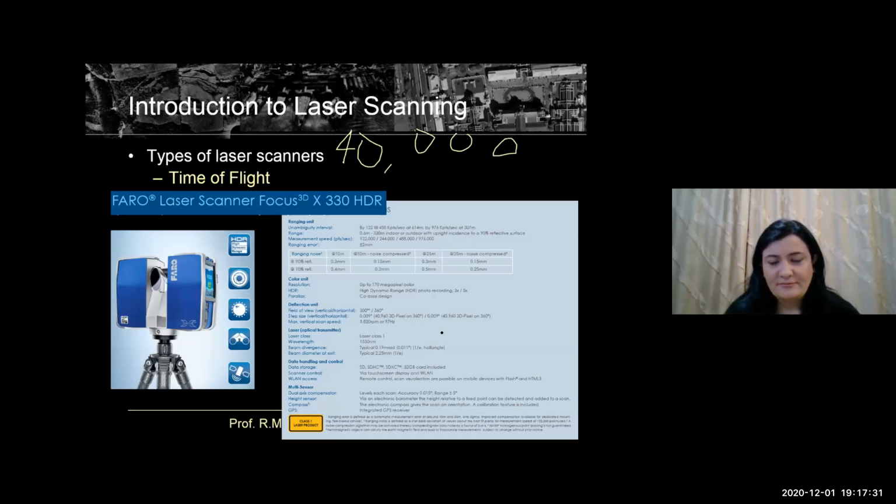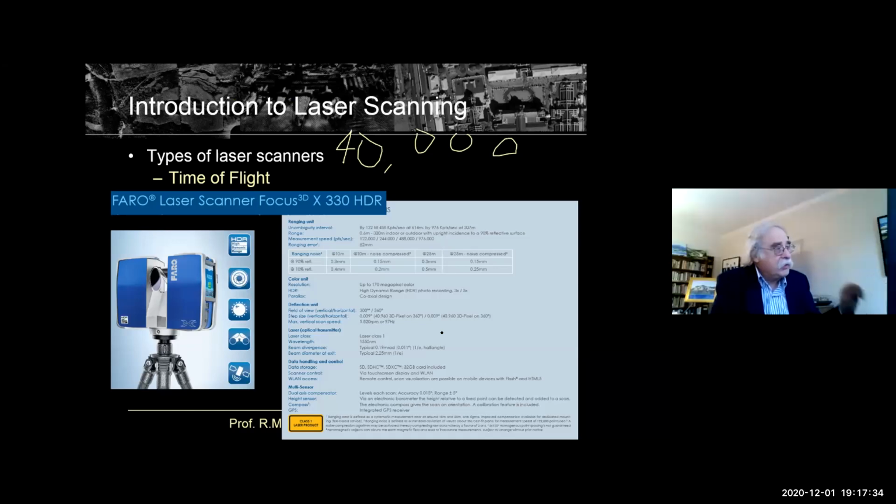So it's very important if you're buying a laser scanner to look at the specifications and see if these specifications are going to meet your needs.